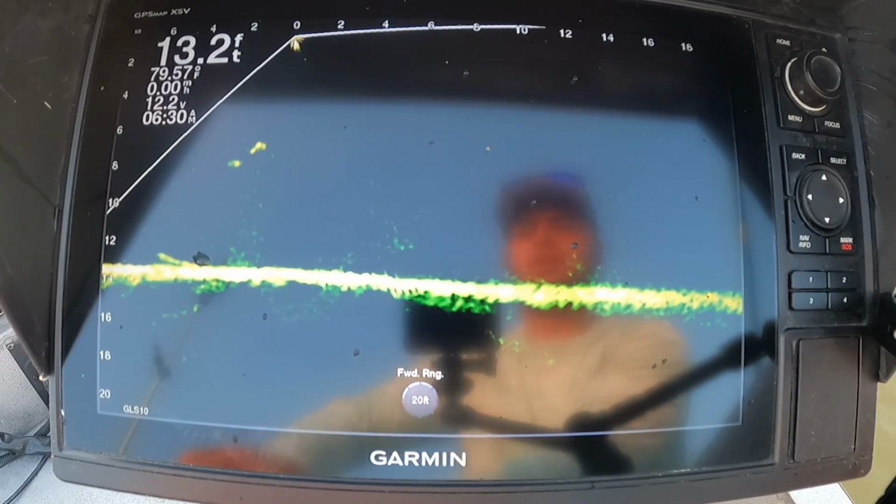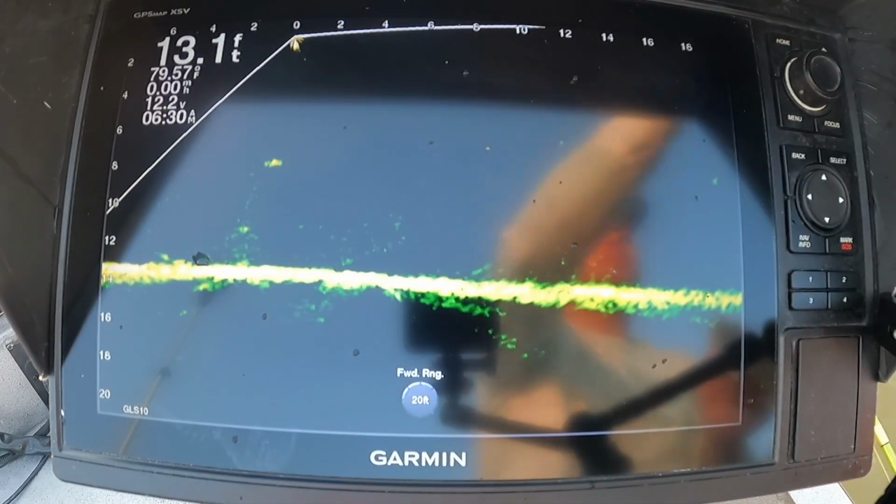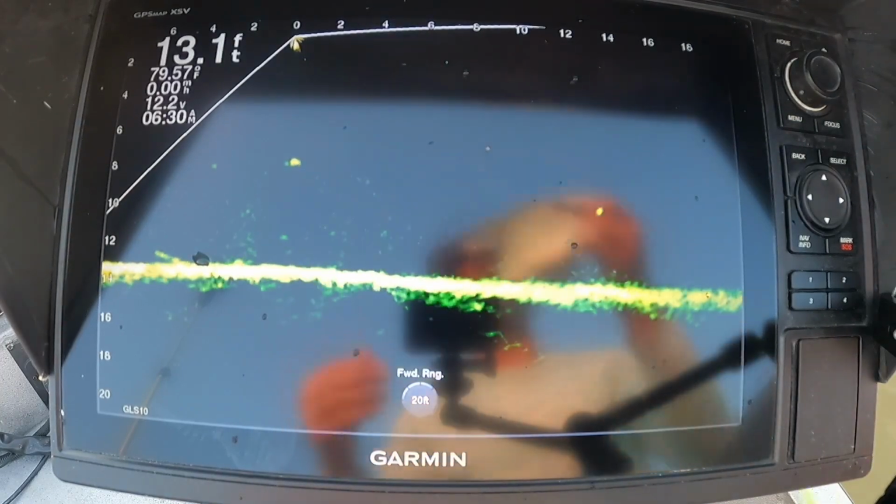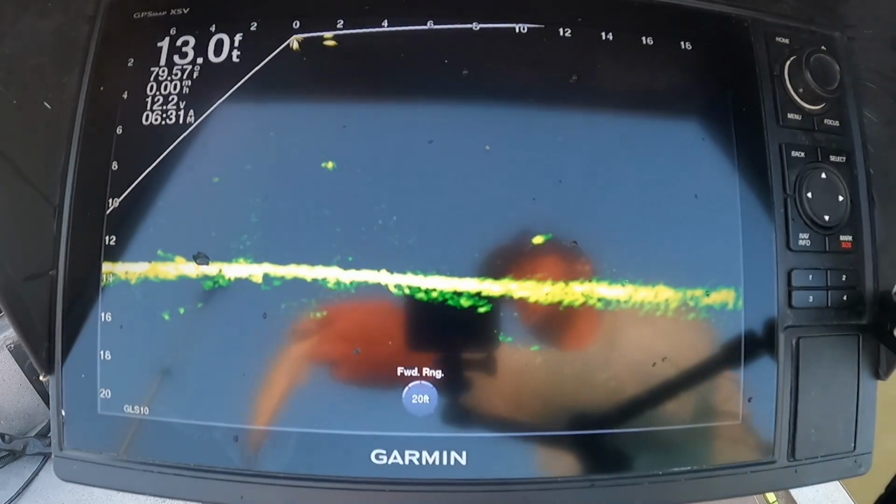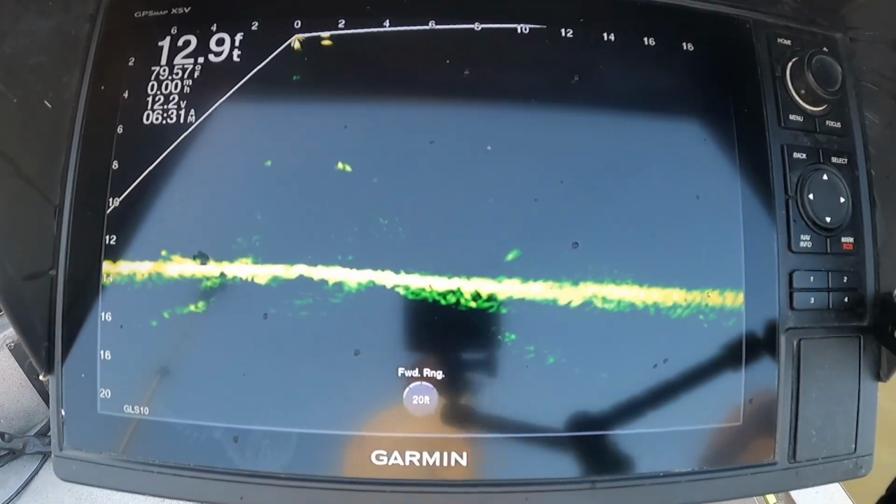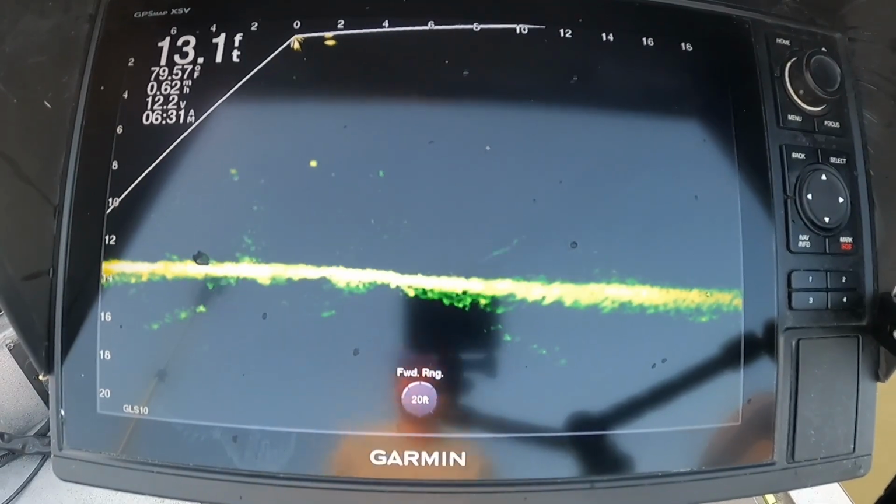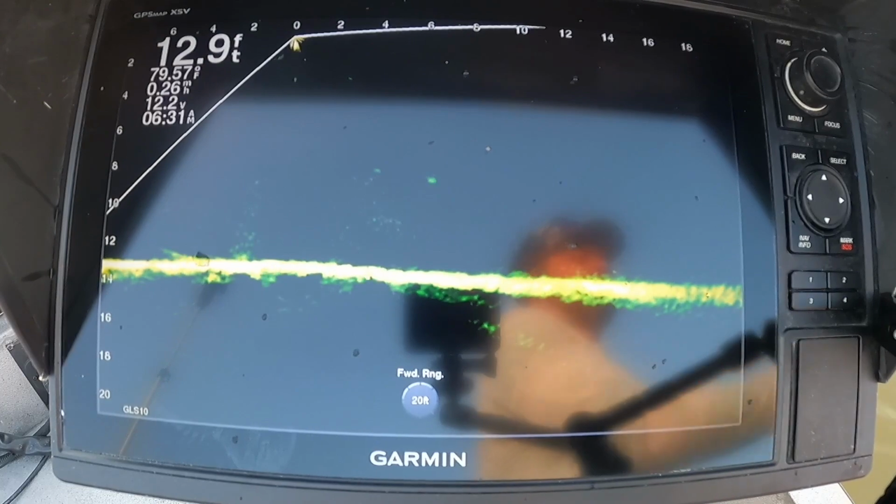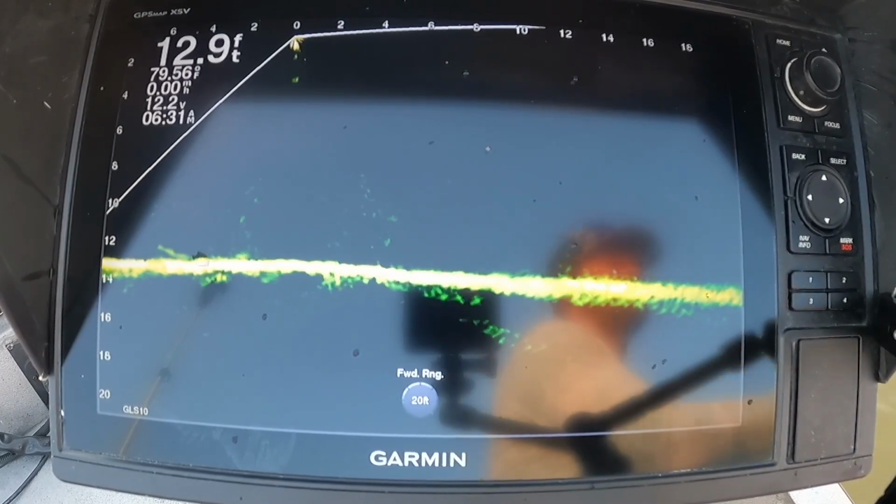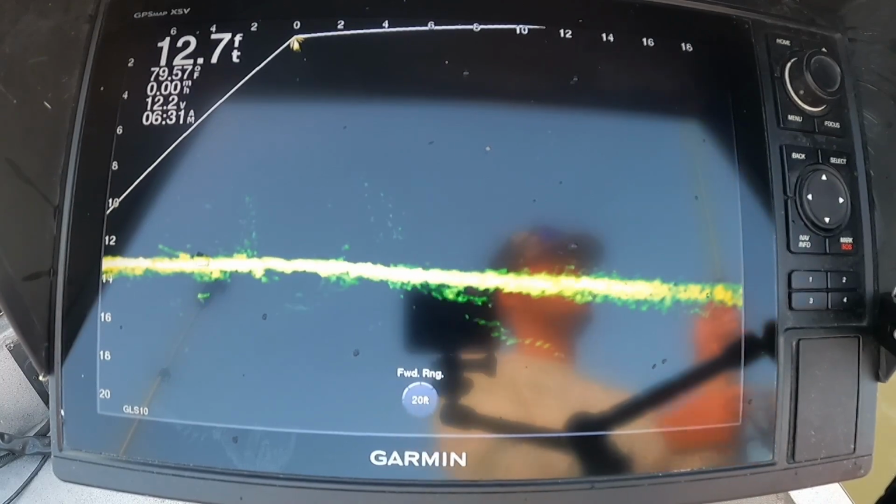I think the best thing I can say that helped me is just downsizing. Ain't bad, all about the same. An 11-inch crappie, a 10.5-inch crappie. Just messing around though. Might get on the Blackstone later and blacken some crappie. It's been pretty good here lately.